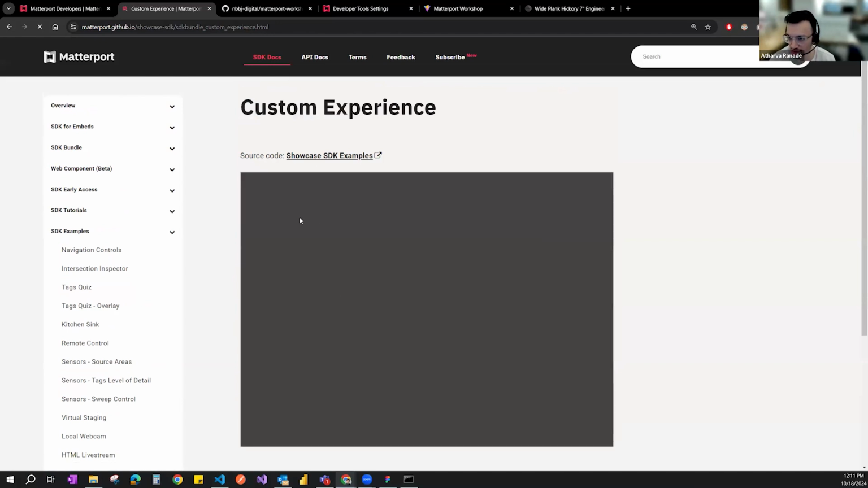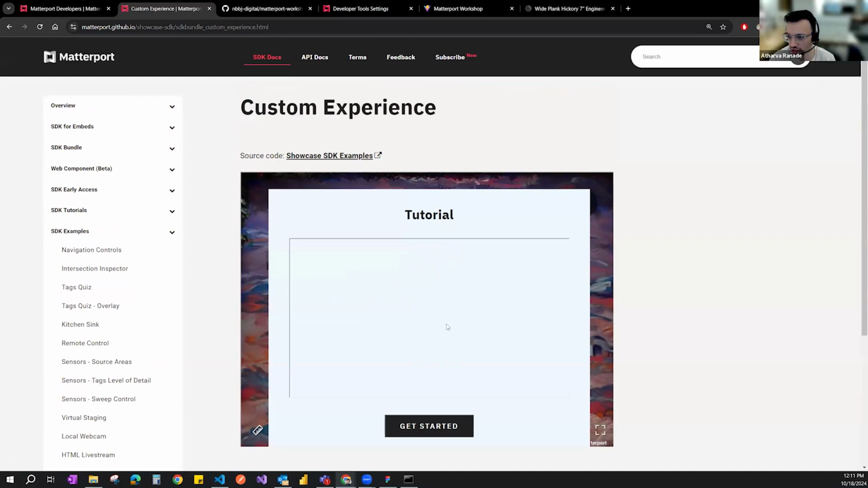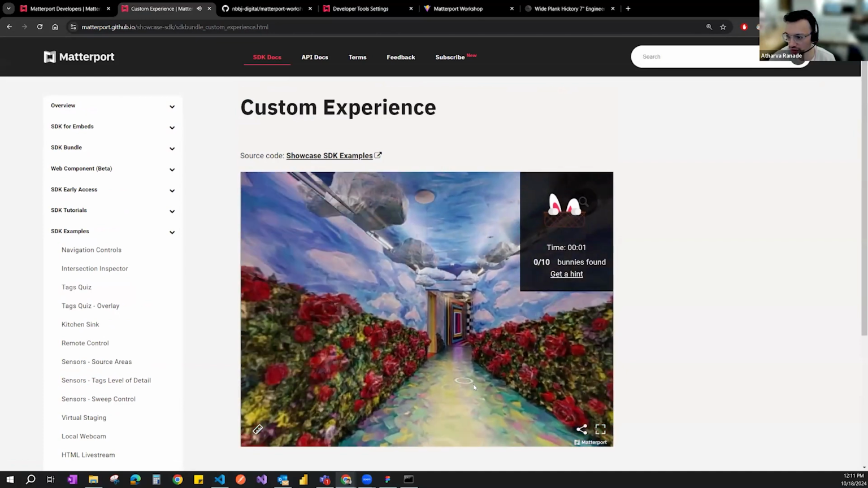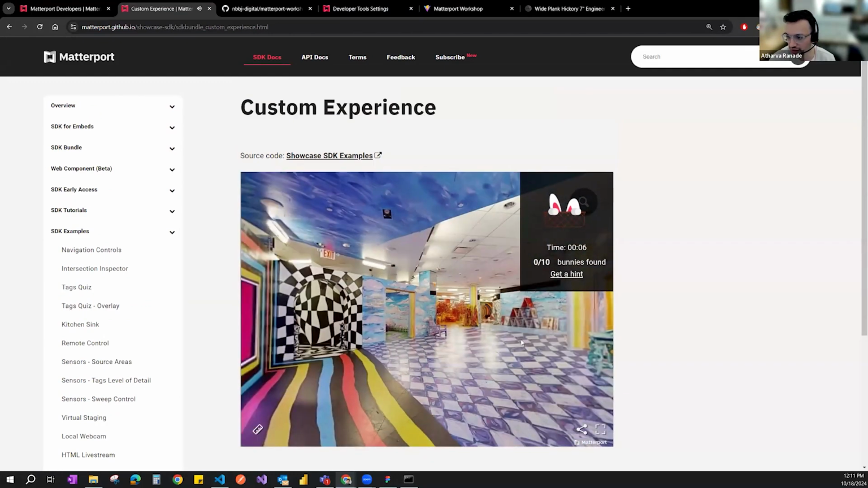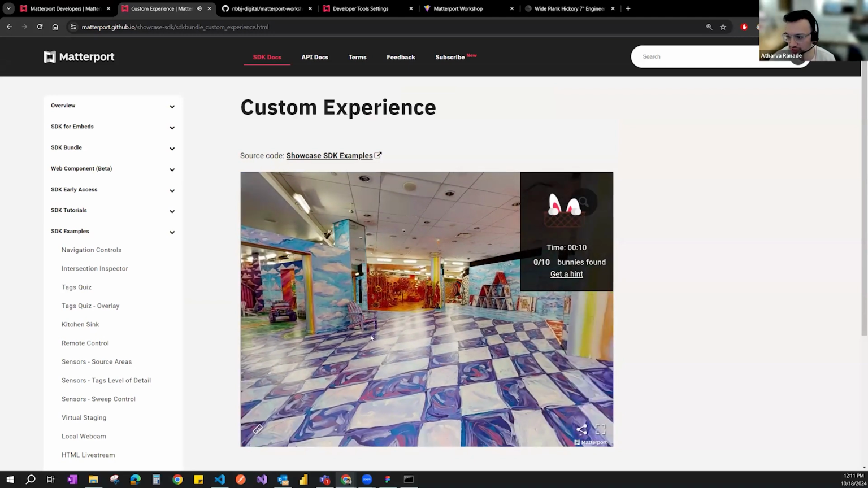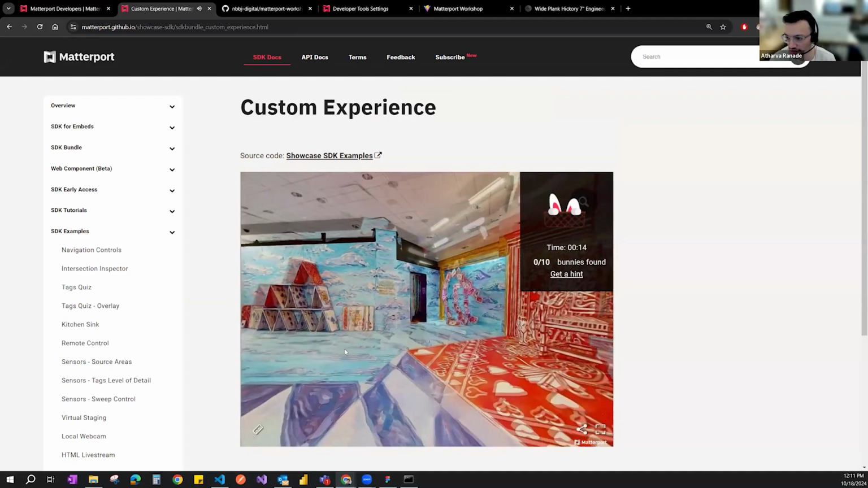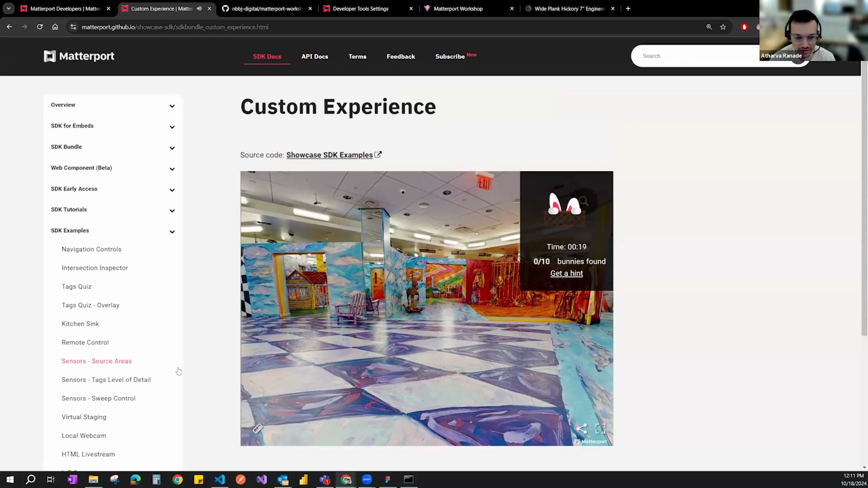And the last, which I mentioned, was this custom experience. You could start this, get into the space, and create interactivity with it, which says find the bunnies in the space. It's like a Where's Waldo moment, really. But there's more than one application to this.